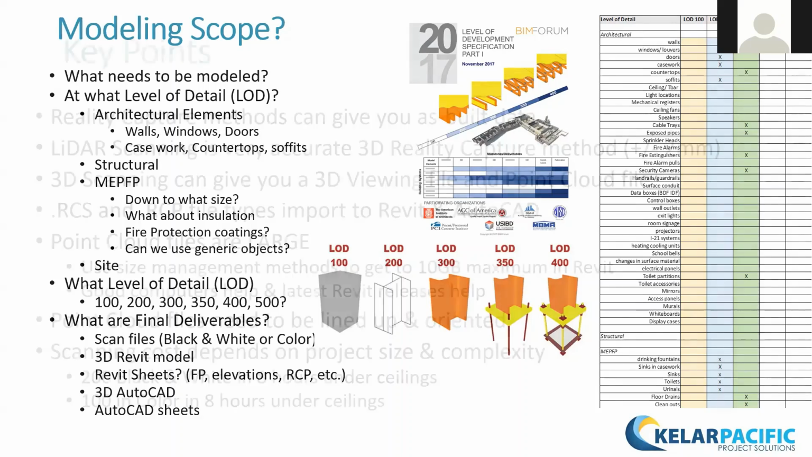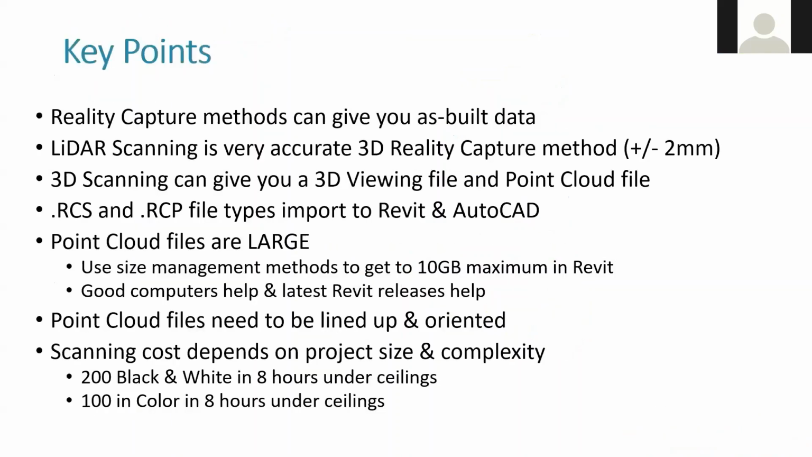Yes. All right. So here are the key points I wanted you to walk away with today. There are reality capture methods that can create as-built data. There are multiple kinds. LiDAR scanning is the most accurate, plus or minus 2 millimeters. Normally, if your standard of care as an architect is 1/8 of an inch, you need this kind of accuracy.